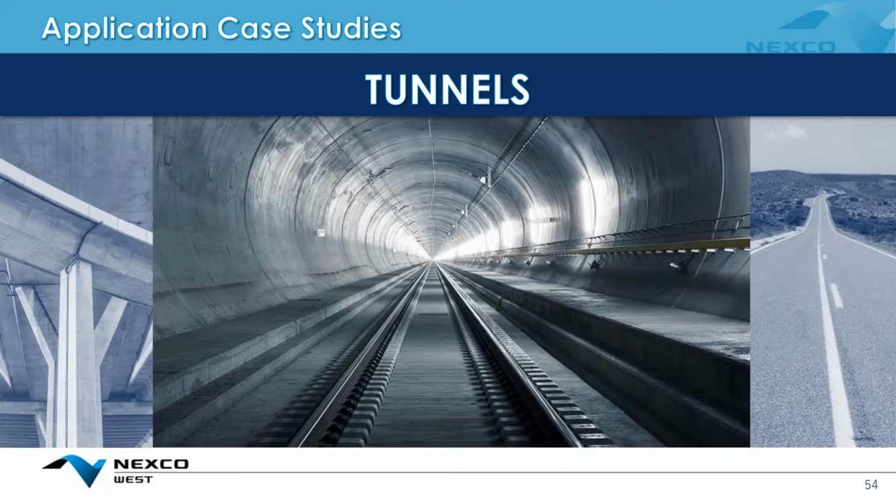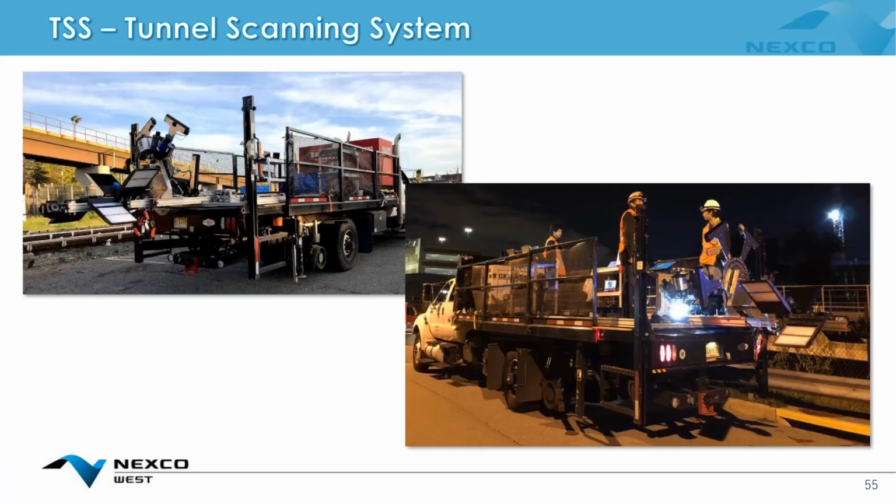All right, and then moving into tunnels, we've got our tunnel scanning system. This system uses an array of line cameras, infrared cameras, and a 360 camera to capture information about the tunnel liner.